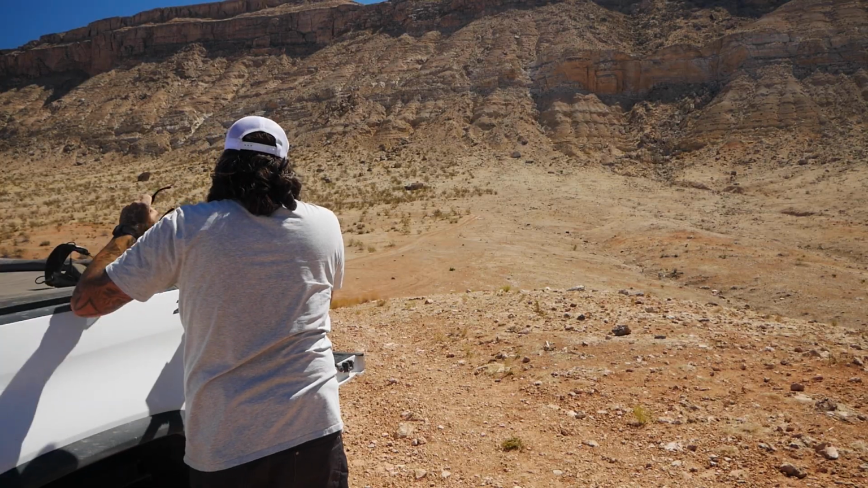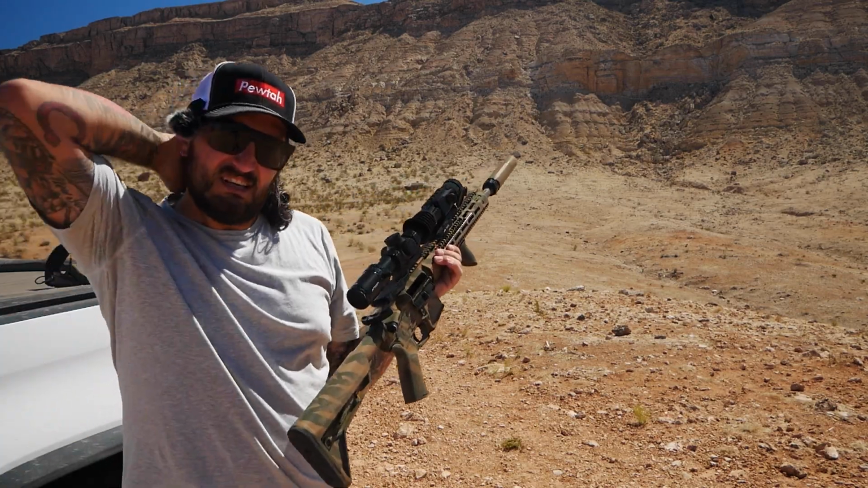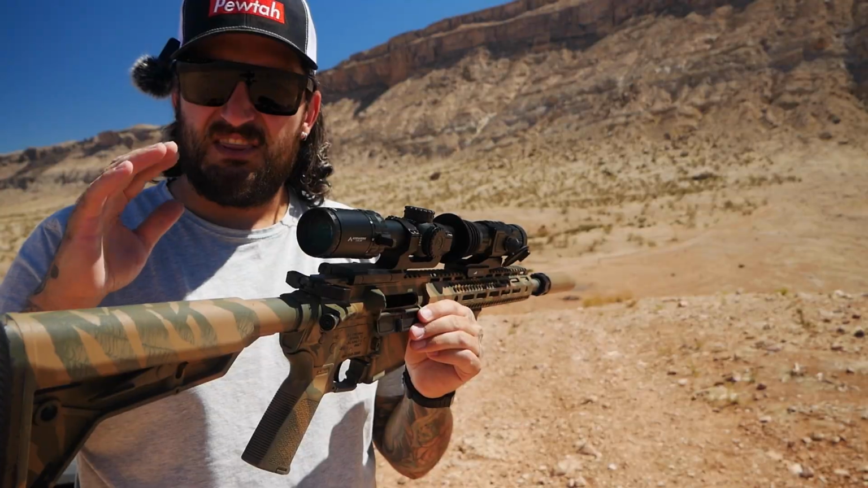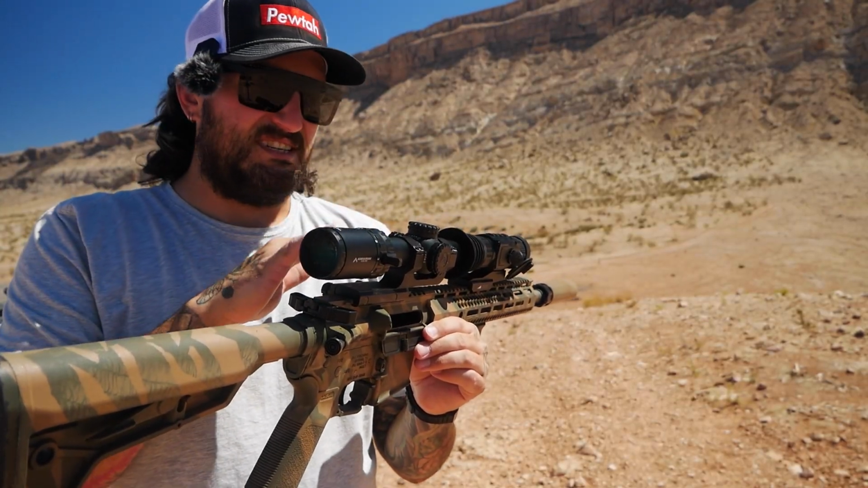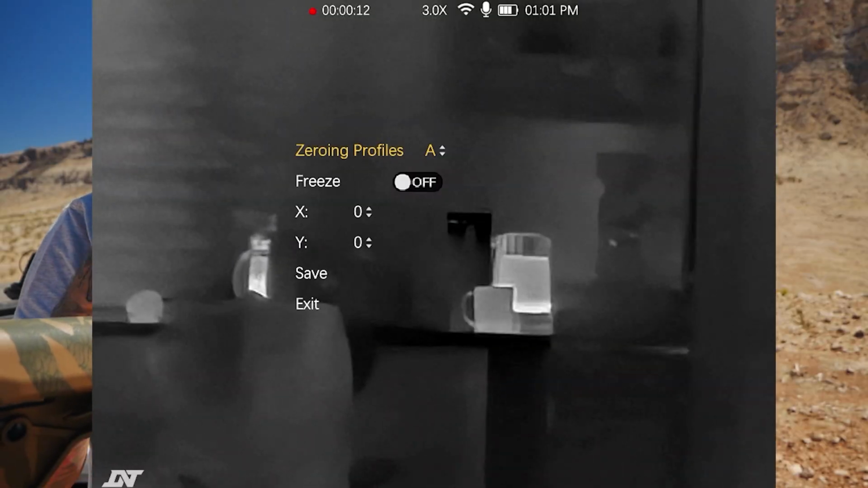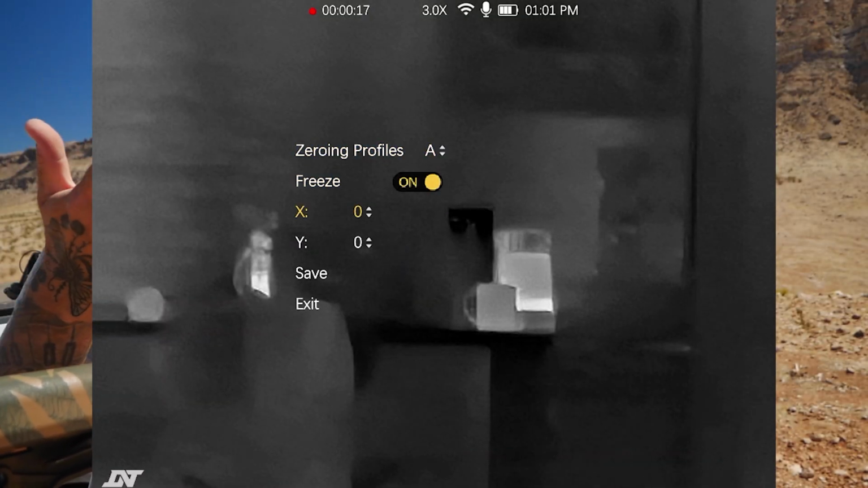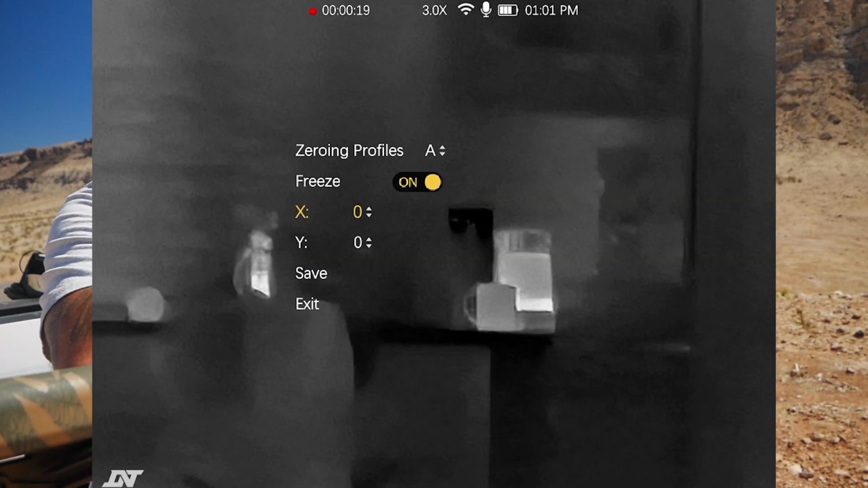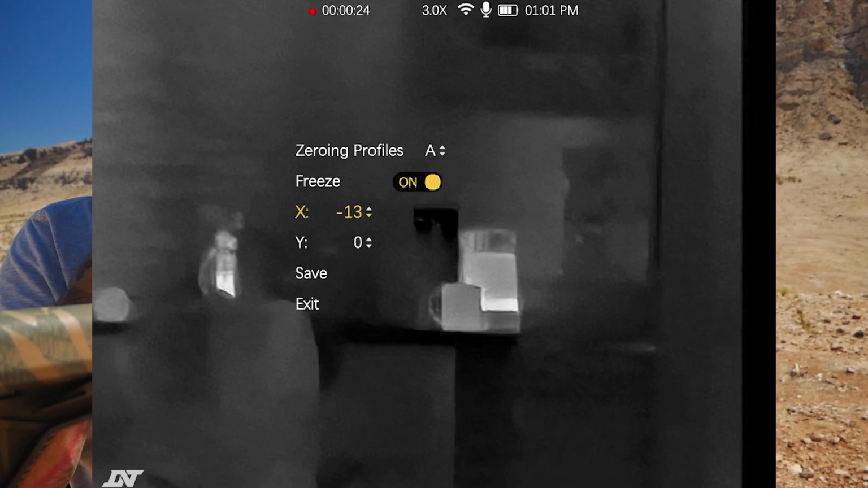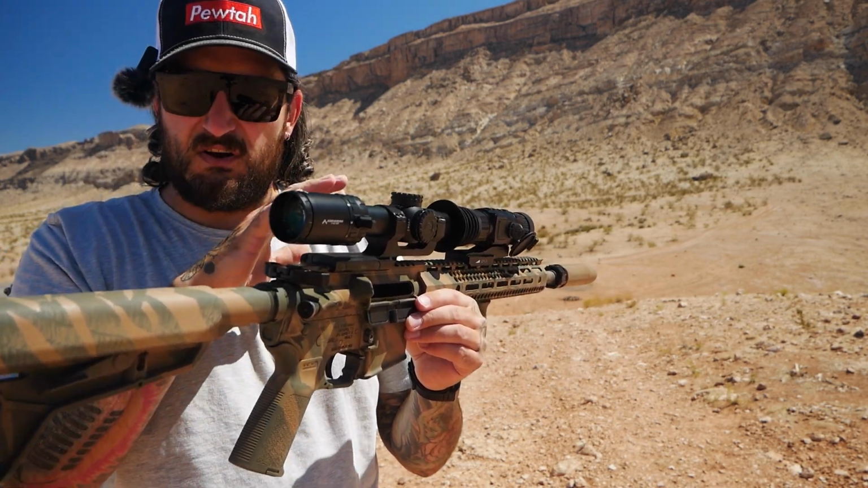All right, so we are recording right now. I am going to attempt to shoot that target down there without zeroing it. We are on clip-on mode right now. The way clip-on mode works is when you go to zero it, you move the image in the thermal, as opposed to when you zero it as the scope, where you're moving the reticle like a standard scope. In clip-on mode, you're moving the whole screen so it lines up with your optic. Let's try to shoot this. I'm probably going to miss, if I could even find the target, because we're not zeroed.